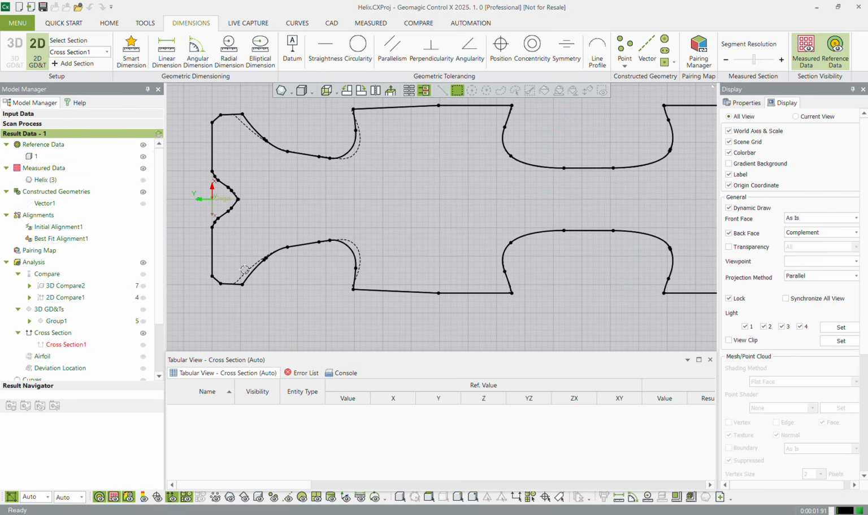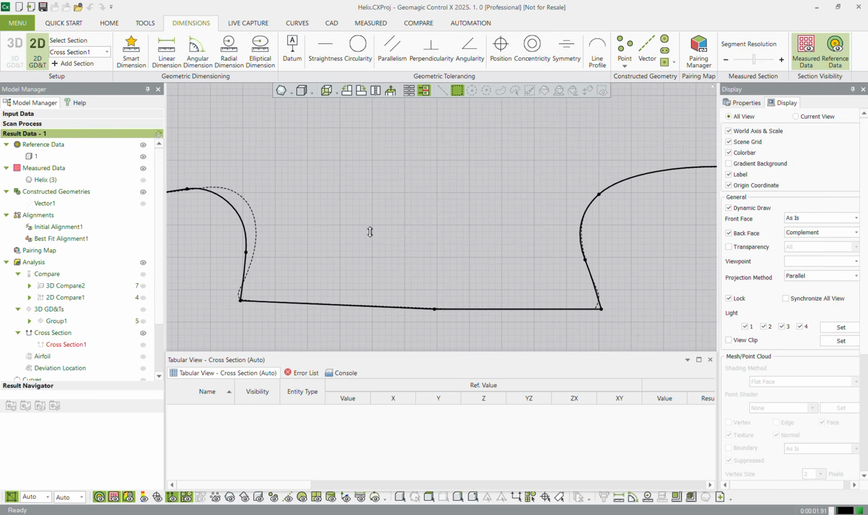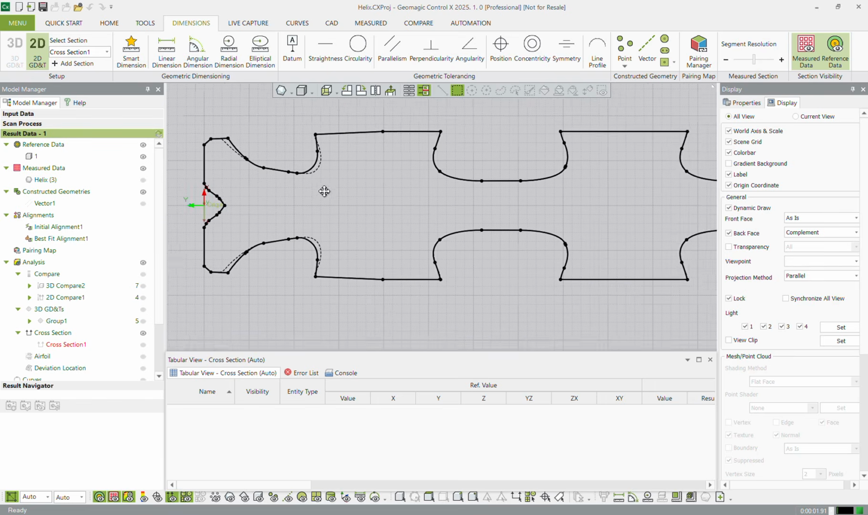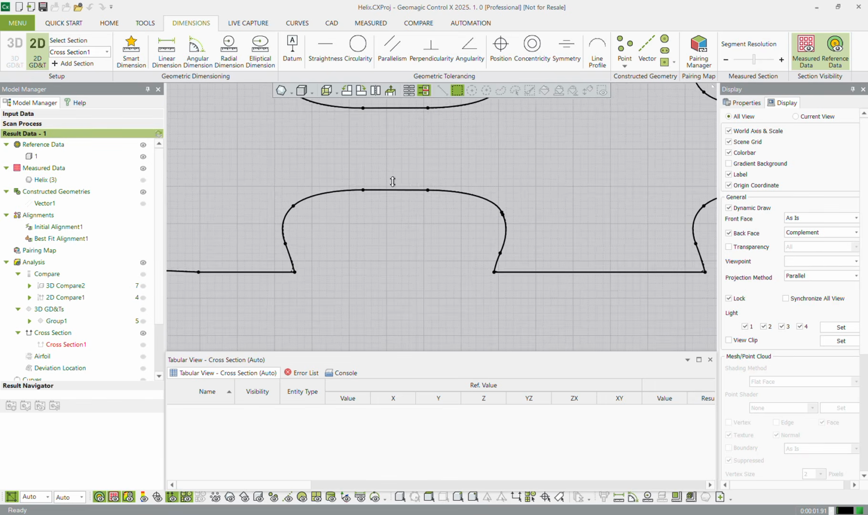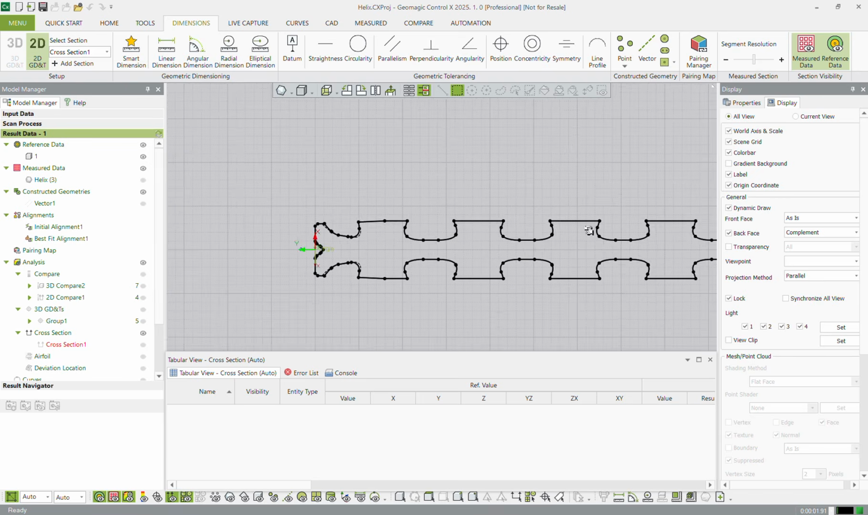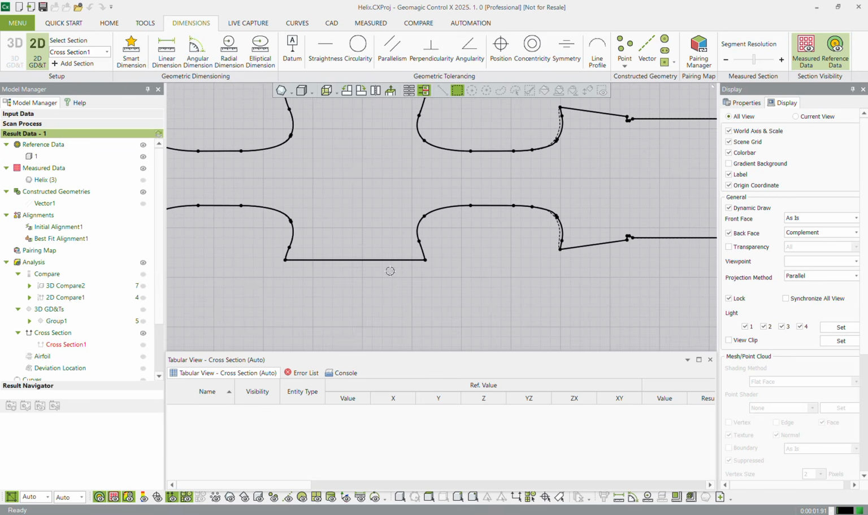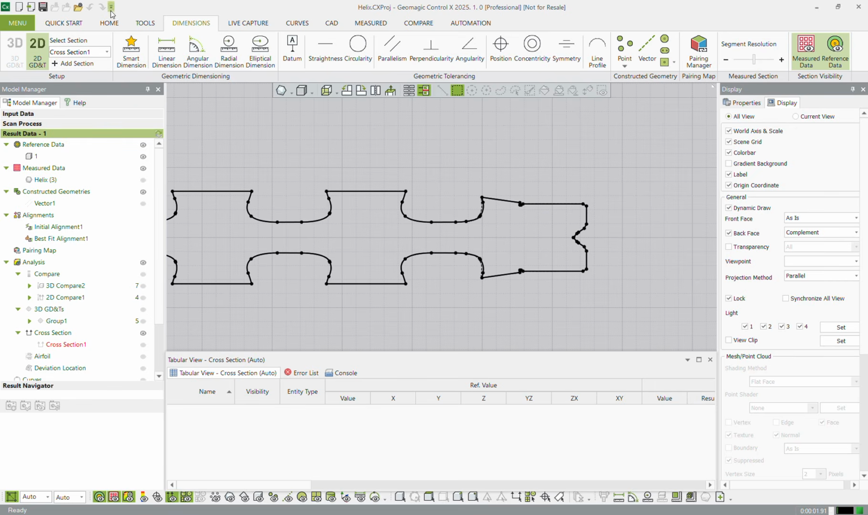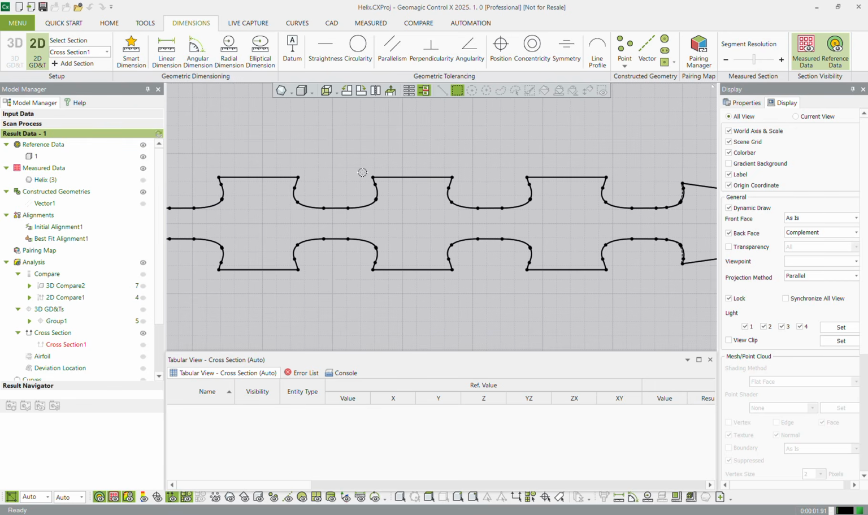So anywhere that you see this dotted line, the measured data is more inset than the CAD model. But most of it's looking pretty good. We just know that there's some deviations over on this side, and there should be some deviations down here as well.